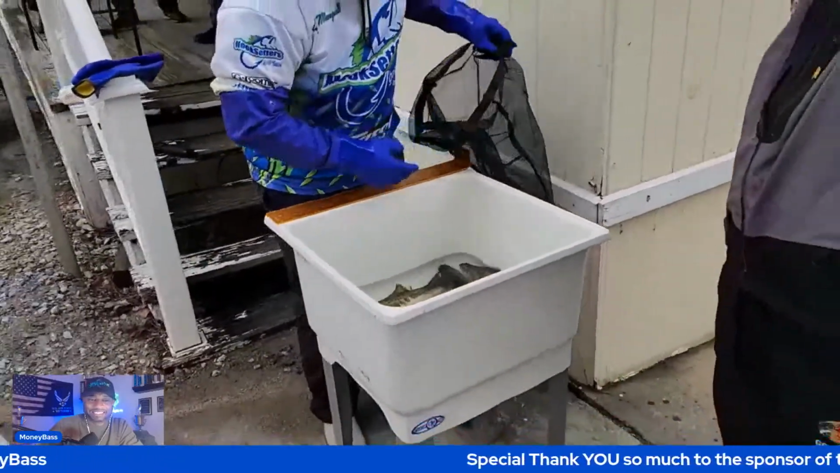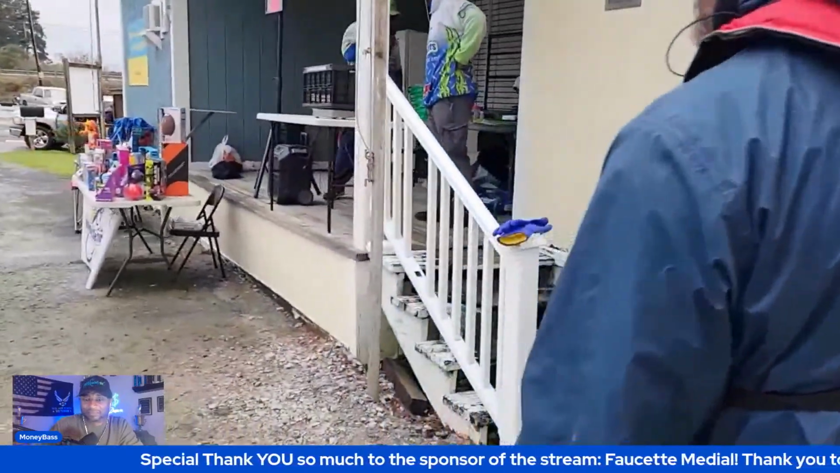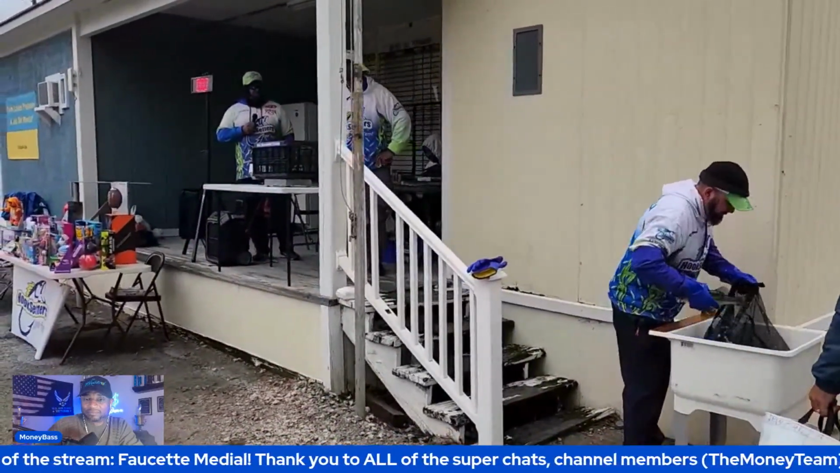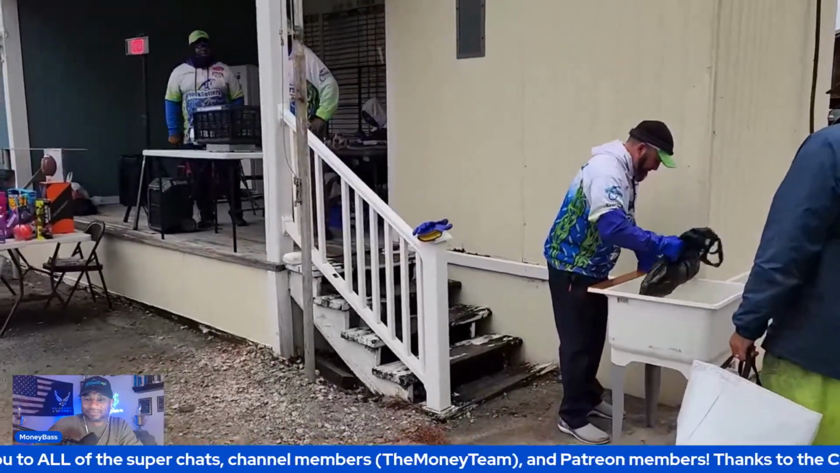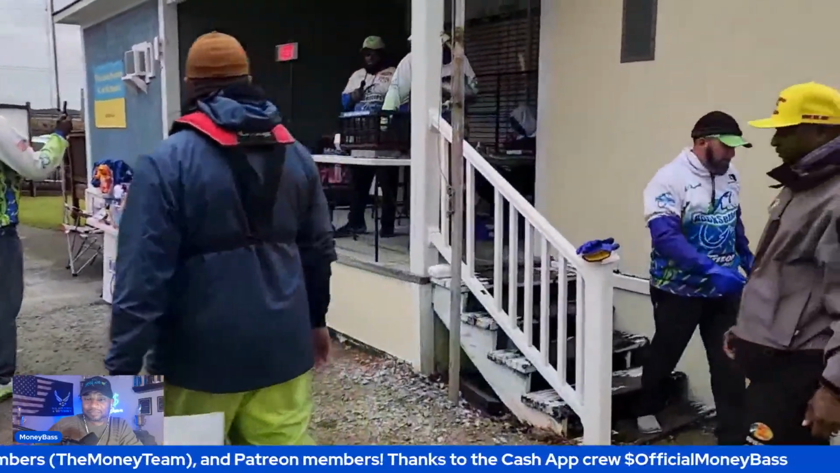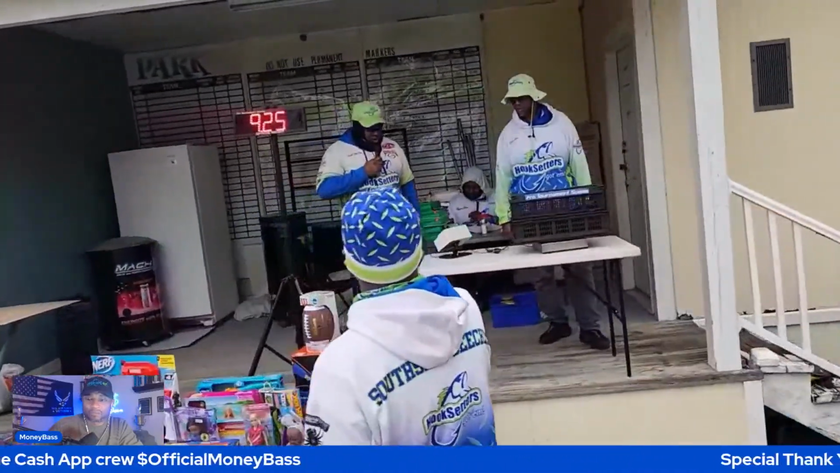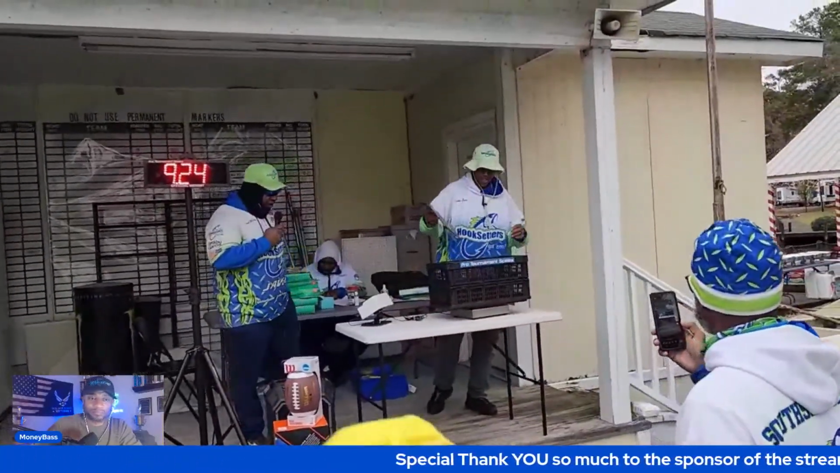He's making sure those fish aren't packing, guys. Five fish, five alive. Boat number 13. Oh my God, that's a big fish. Boat number 13 coming to the scale with a total weight of 9.24. Hey, come on up.